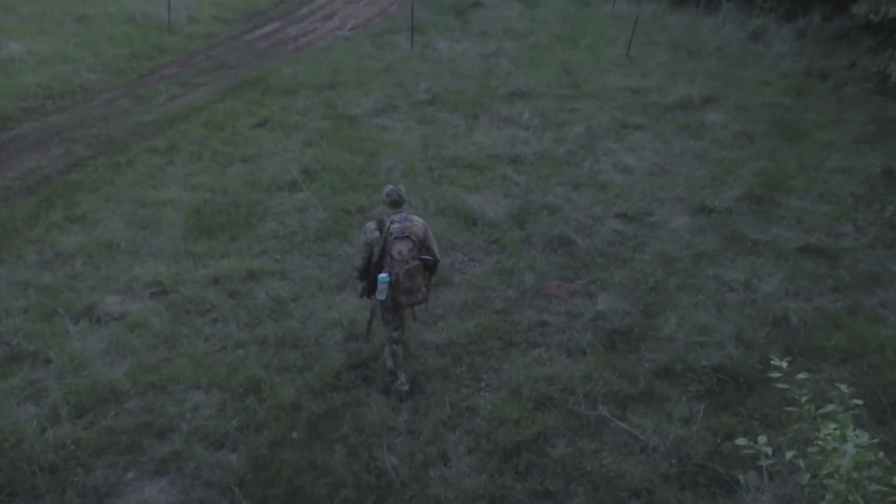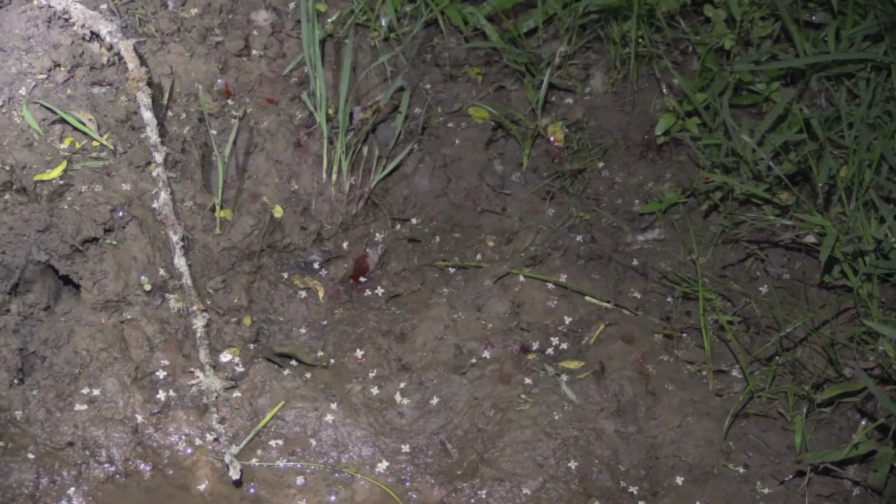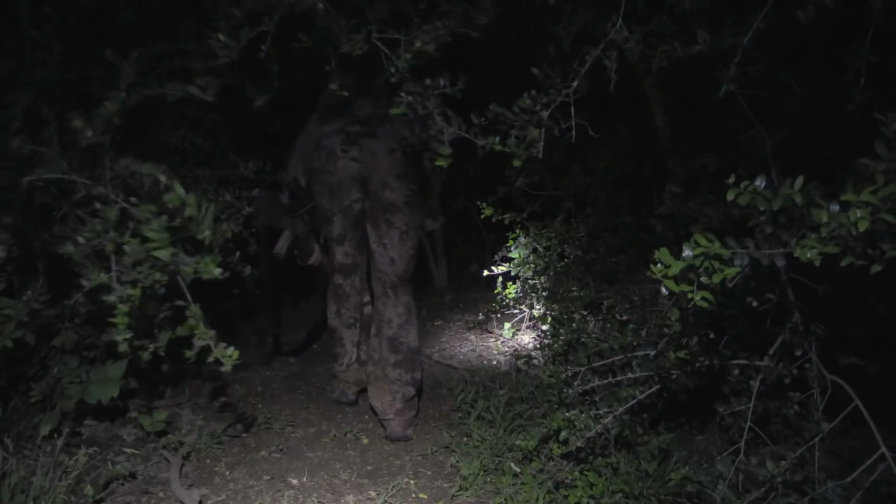Congrats, I hope you got your first hog. I think you did. It looked good in the shot. That was a blast. We just got down out of the stand, walked around a little bit and found blood, but looks like I'm gonna get the headlamp on and get on my hands and knees and do some crawling, see if we can find this thing.